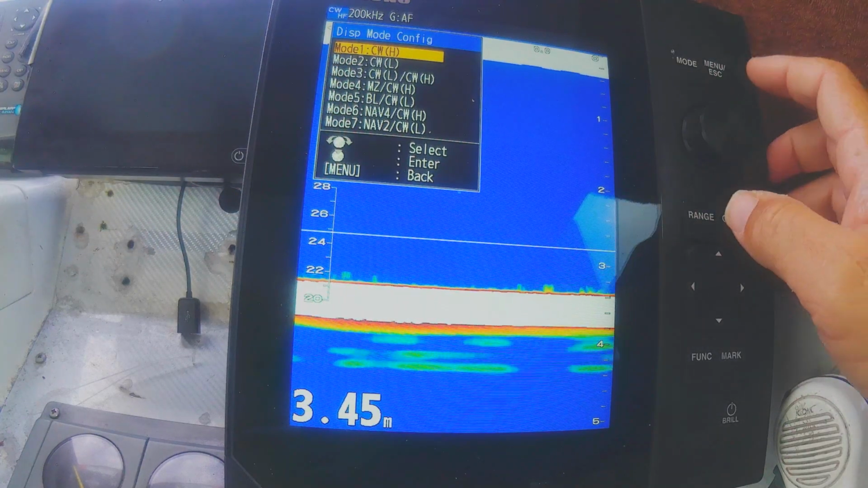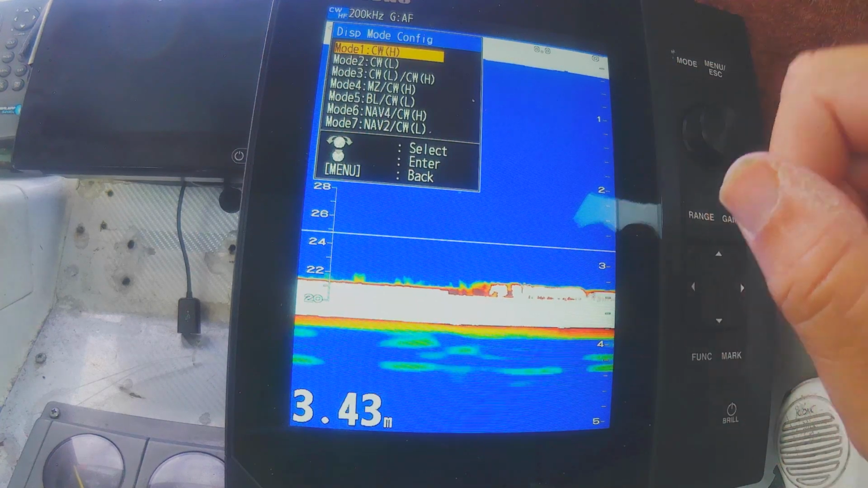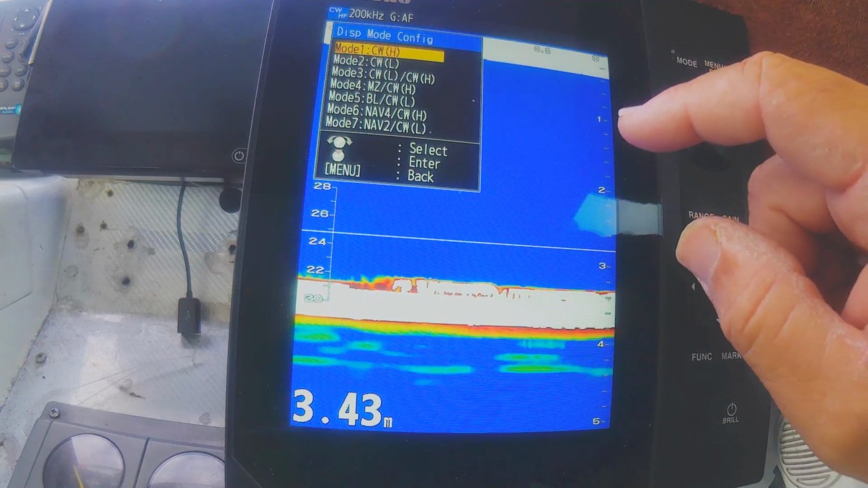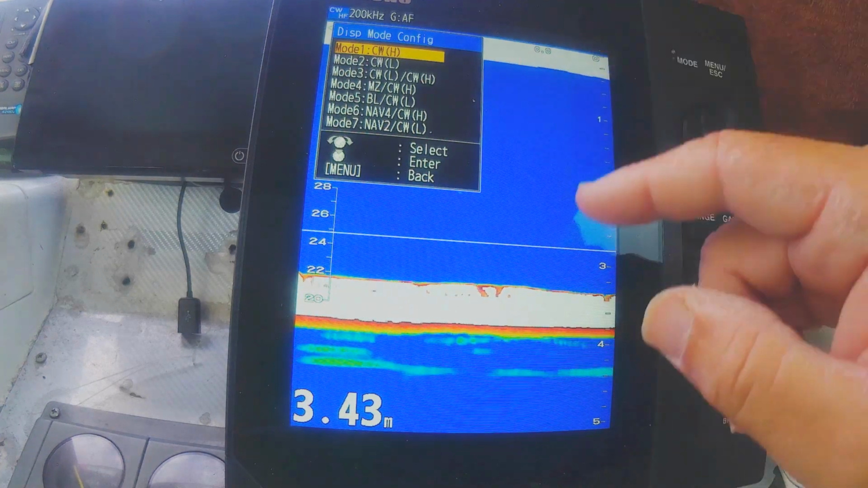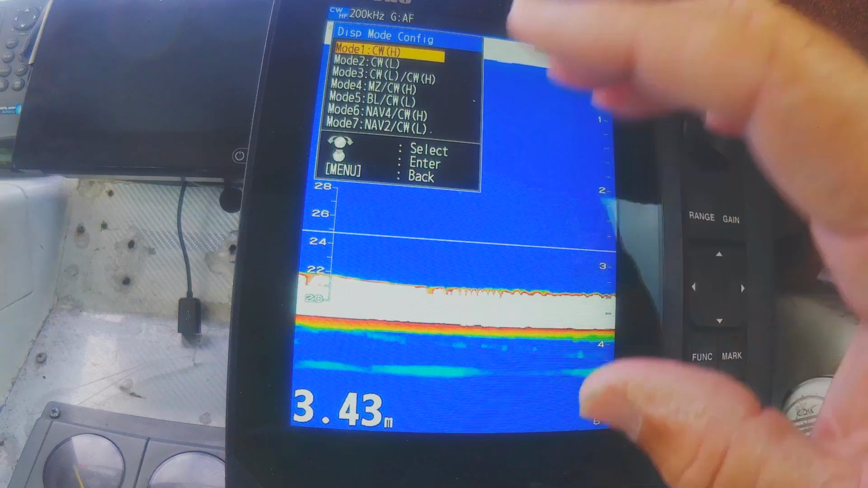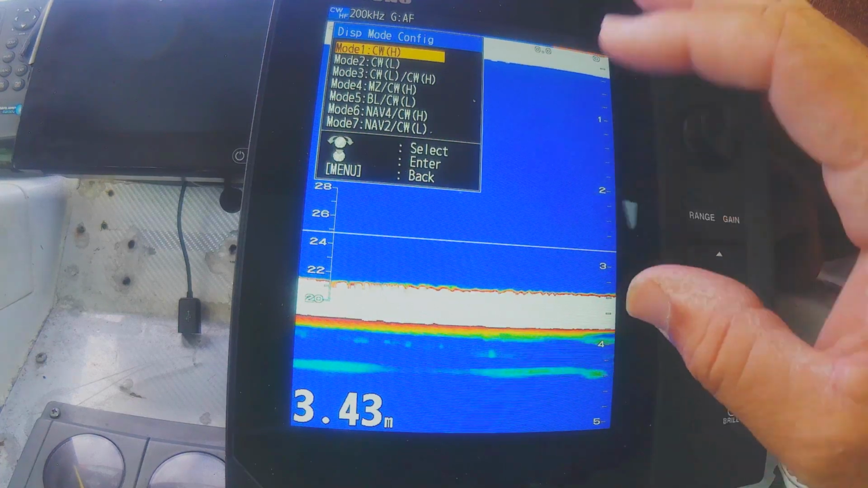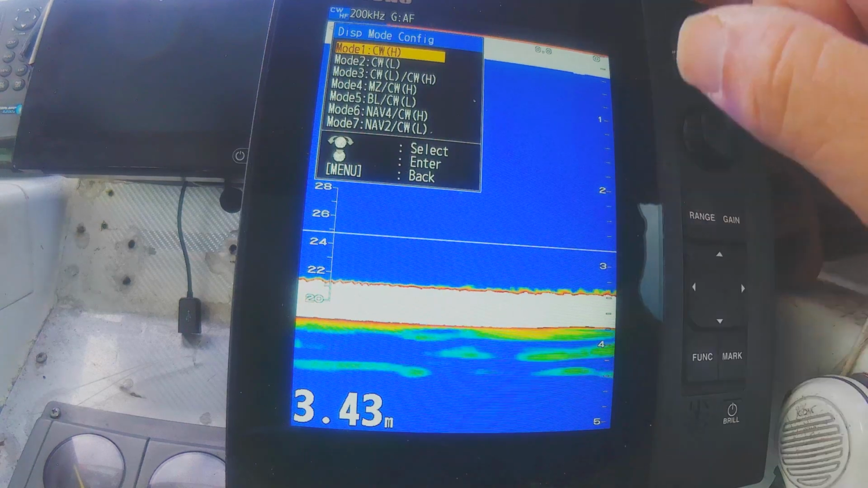So that's where you make all your customizable screens, and that is a fair bit different to the old series, but it is good. And then of course, like I said, you've got dual transducer ports, so you can have all sorts of screens with all sorts of transducers and frequencies and splits.